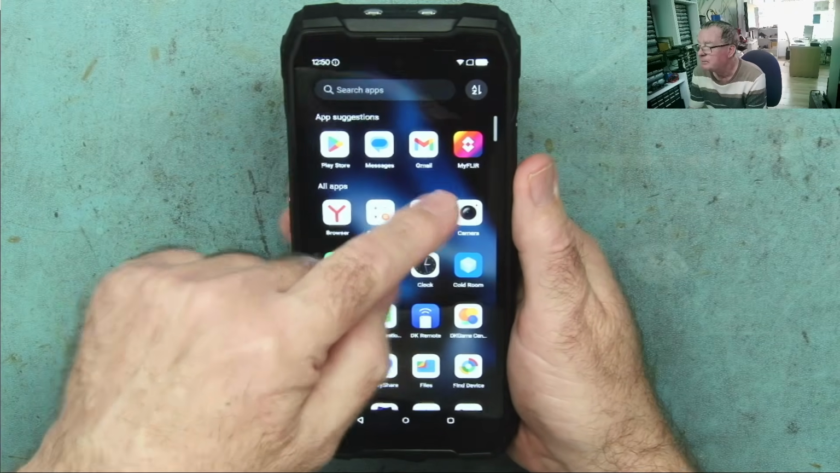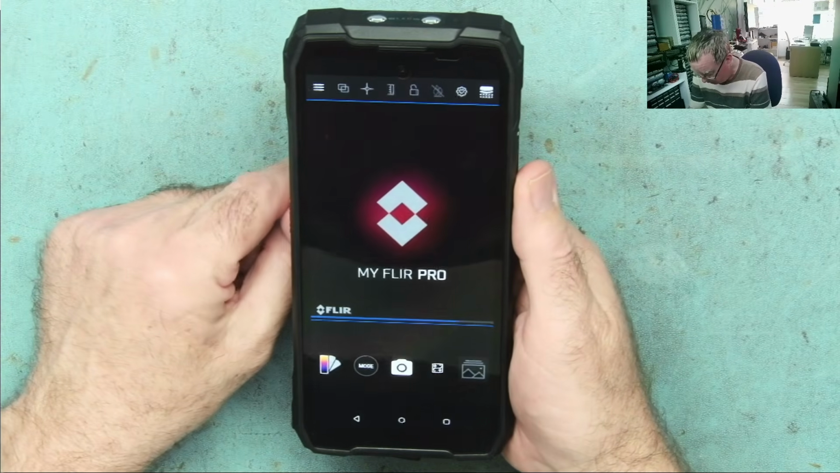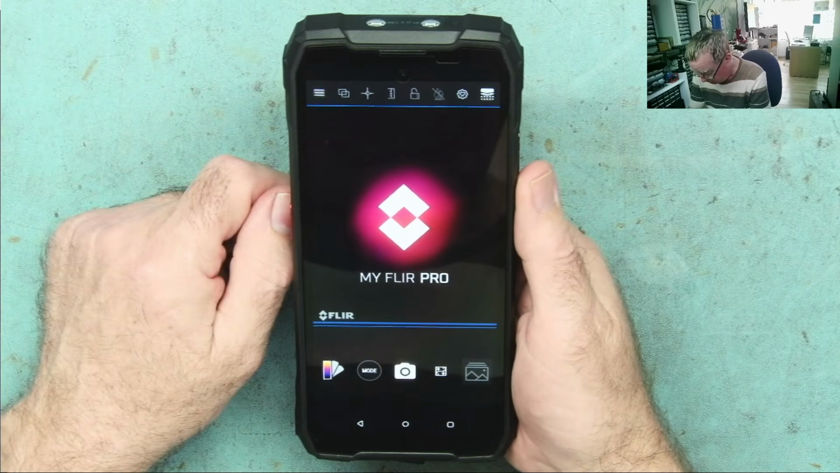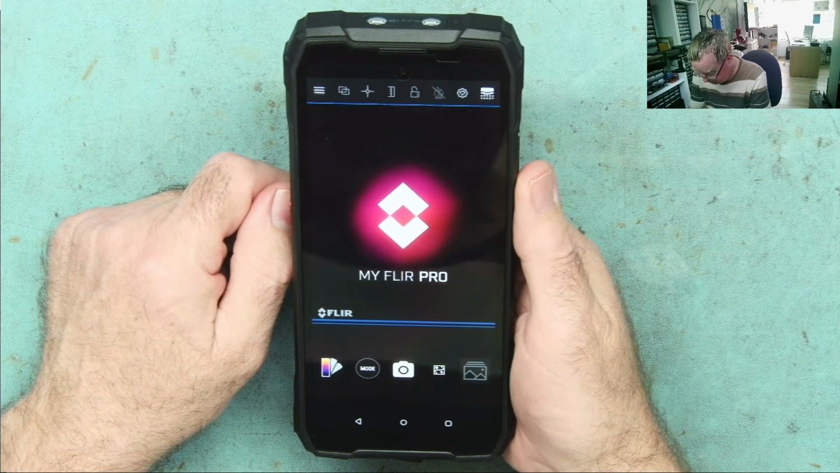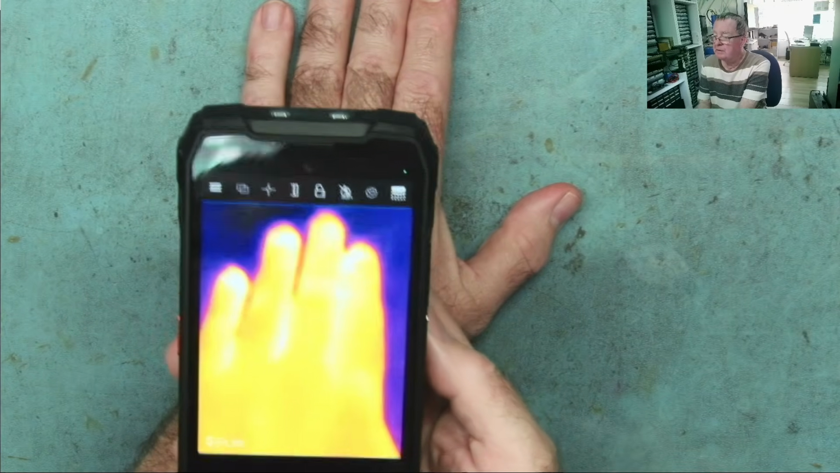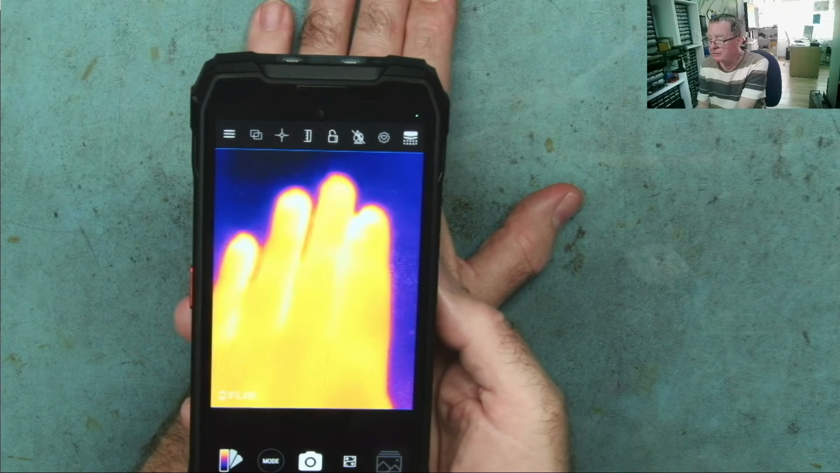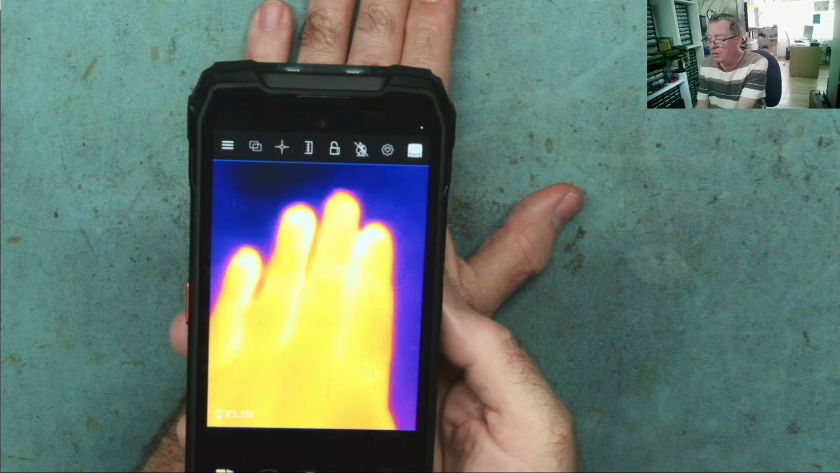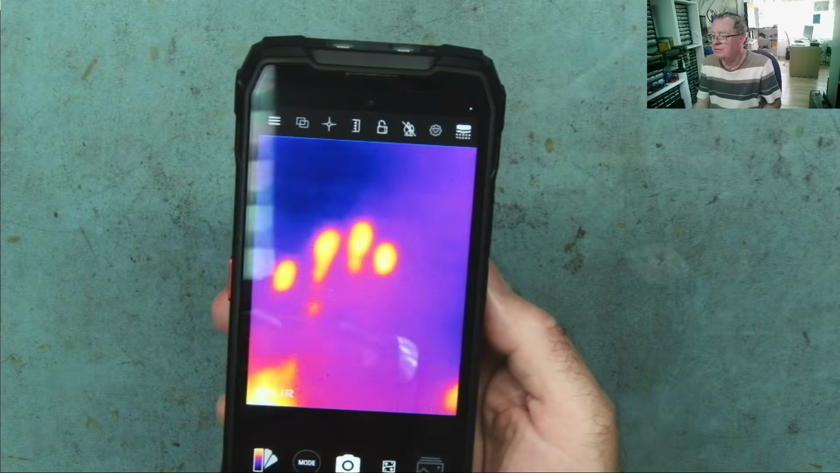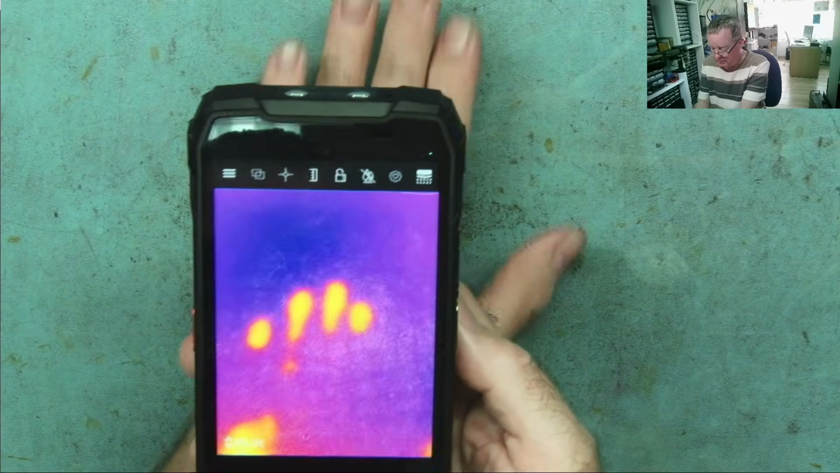The infrared is by FLIR, so it is a FLIR One Pro. This was already installed on the phone. Just let it boot up. Okay, and there it is. So the first test, the one I always do really, is on my hand. Oh, I can see the hairs on the back of my fingers clearly with this. Okay, and it leaves a good print behind.